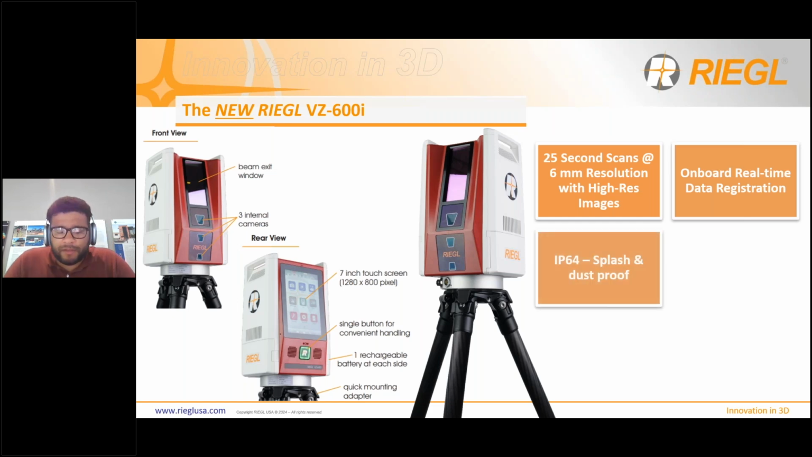The scanner is IP64, which means it's splash proof and dust proof. The advantage in that is you never know when you're going to have to use it. It could be raining, could be in a dusty environment. The scanner can hold up to it well. It's very robust. You can use it in the rain. You can use it in the desert, particulates in the air. It doesn't really matter. With all that, you also get nearly 3,300 feet of maximum range on this sensor.